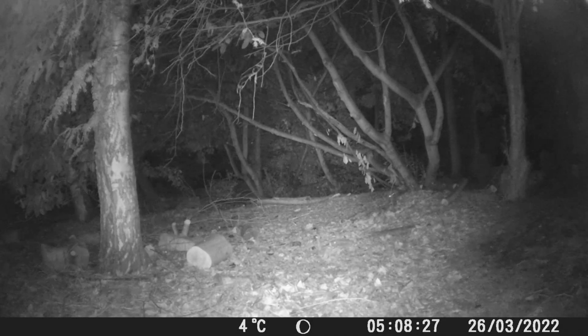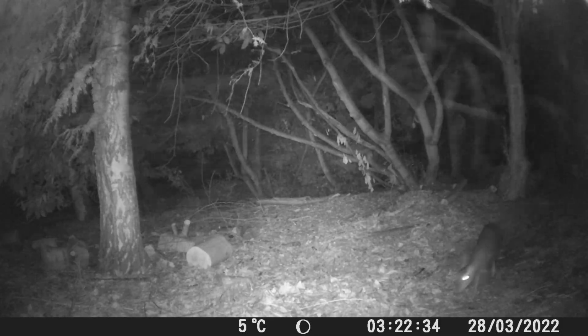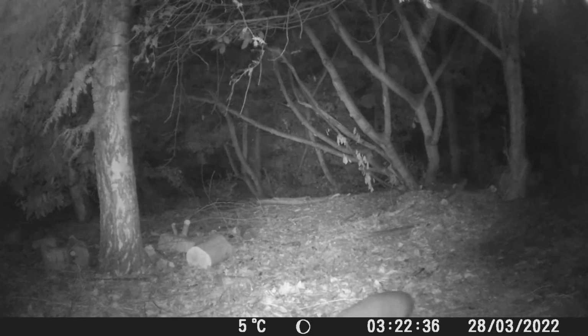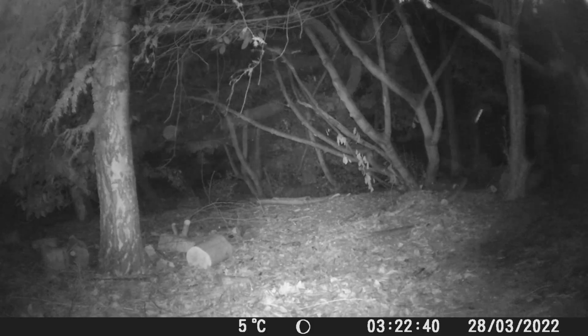So I was getting a bit disheartened at this point. I wanted to see some variety of wildlife, but just kept getting cats. But then this happened. That, ladies, gentlemen and everybody else, is a muntjac deer, an invasive species introduced from China at the start of the 20th century. It's just a fleeting glimpse, but this gave me hope.